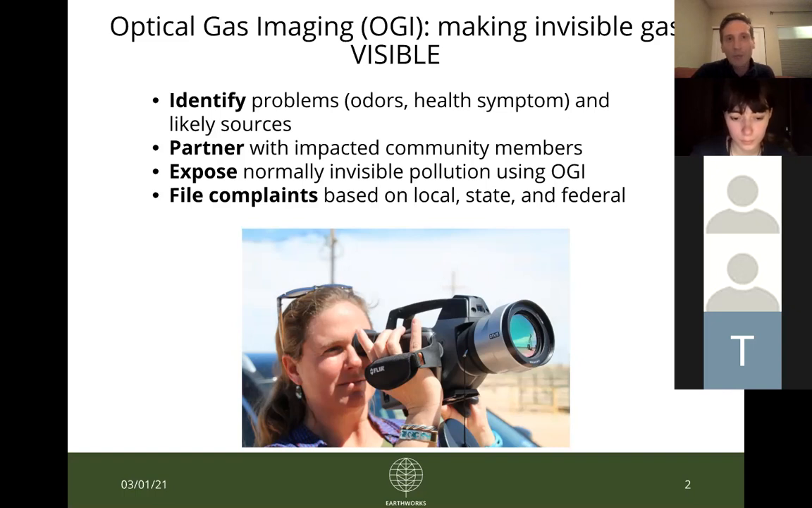They capture optical gas imaging footage, referred to in shorthand as OGI. And as our tagline at the top of the slide suggests, this makes invisible gas visible. So when we say invisible gas and we're talking about oil and gas facilities, that's typically hydrocarbons like methane and VOCs that this camera is able to detect.